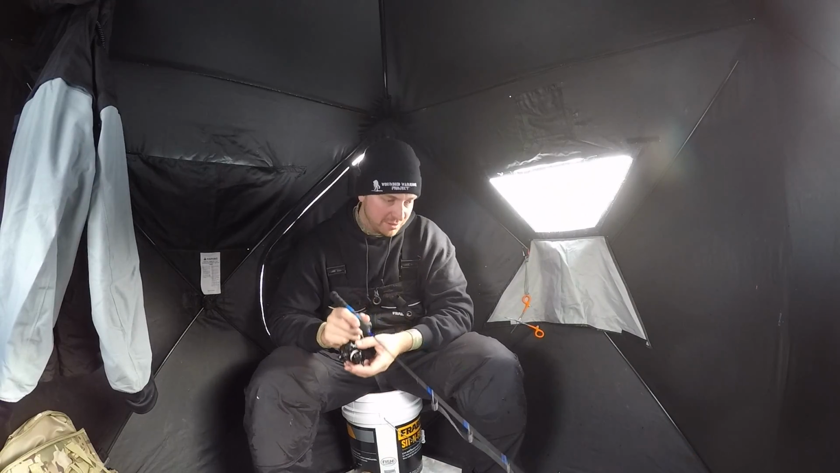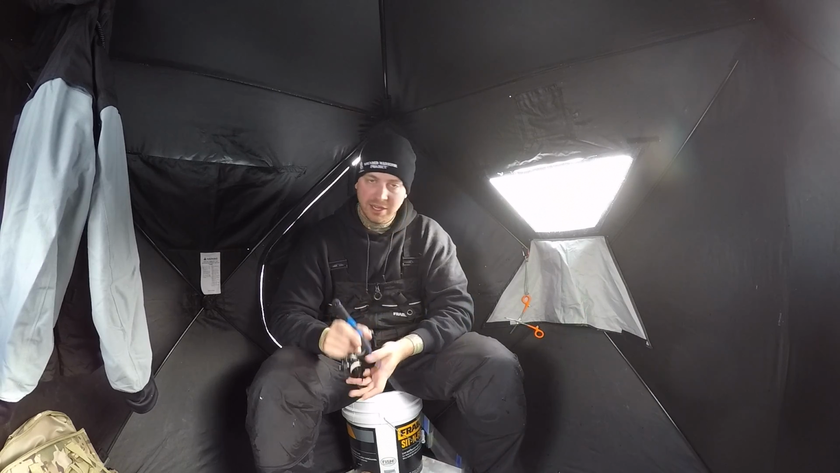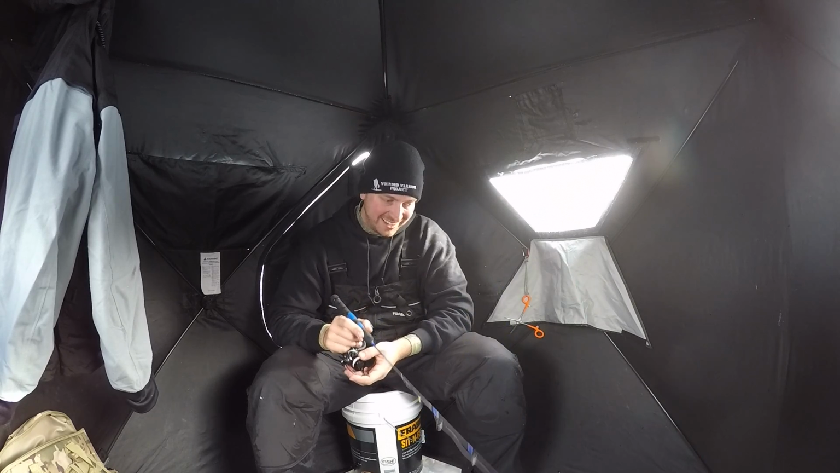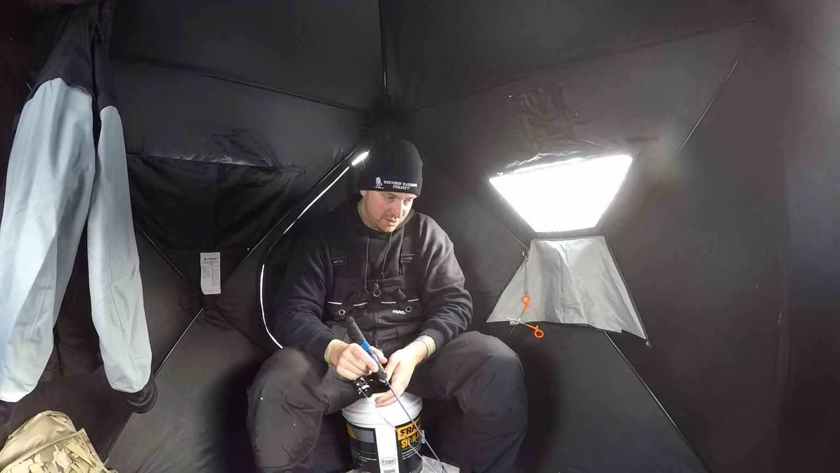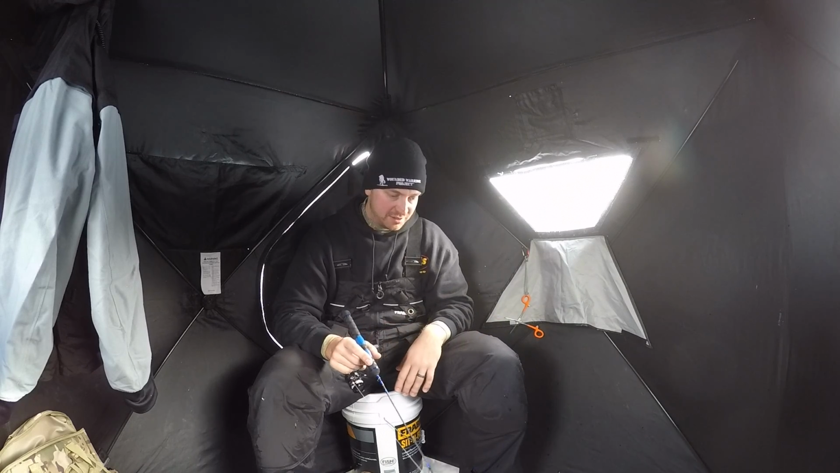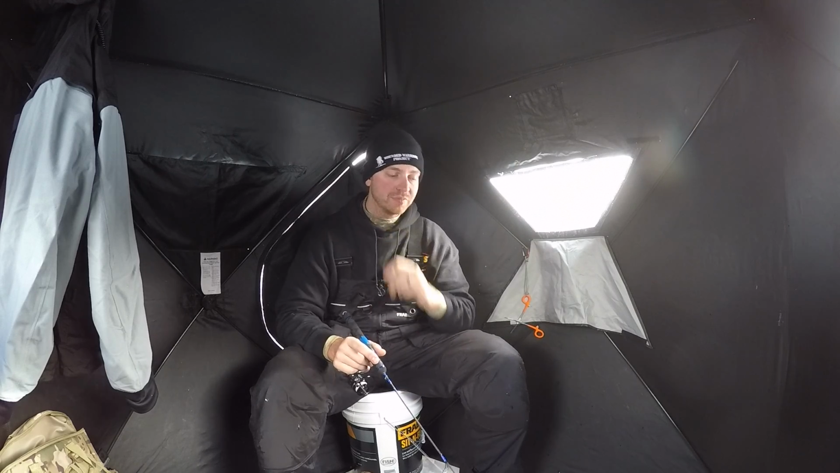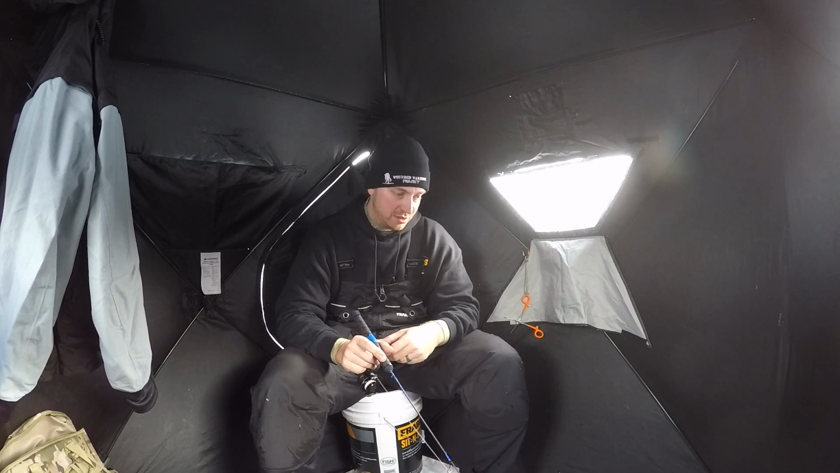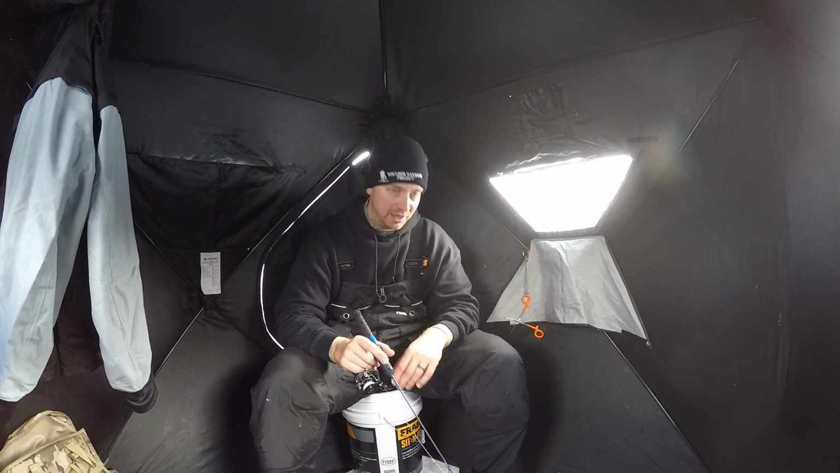That last crappie is really pretty representative of what Don Williams has to offer. So you're not going to catch a ton of ginormous ones by any means, but for what it is, it's pretty consistent. It's a great little lake to catch a bunch of fish. You're not going to catch that 12, 14-inch crappie. Those are pretty few and far between, but you are going to catch a lot of fish.